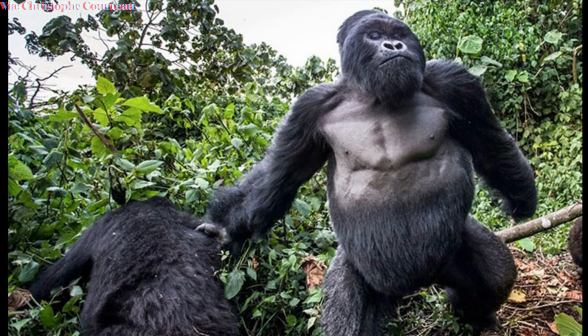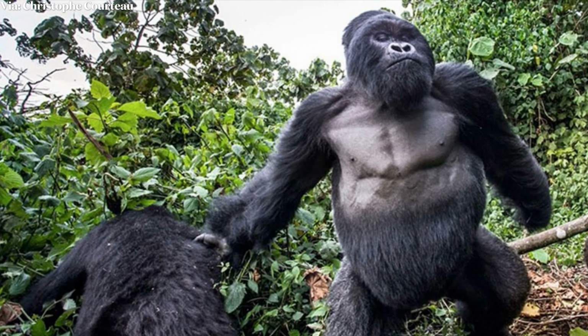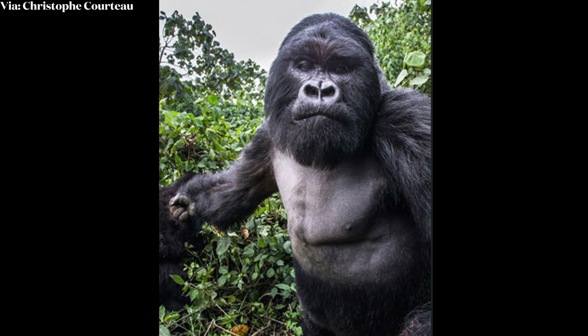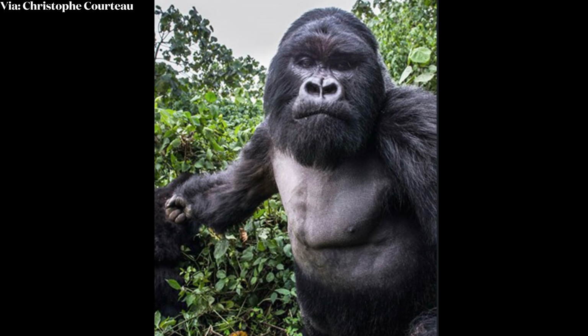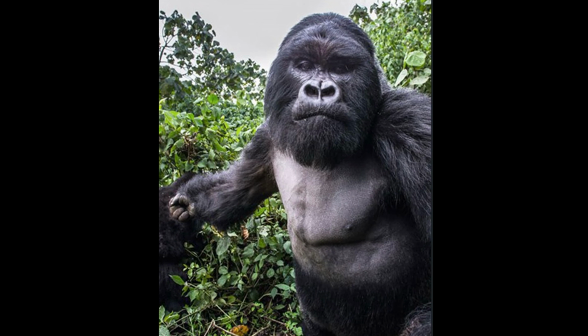This day he was photographing gorillas. Specifically a 6'6", 400-pound gorilla. He was snapping away as this gorilla rushed towards him. It got closer and closer and boom, it punched him right in the face. These are the photos he took right up until the last moment.